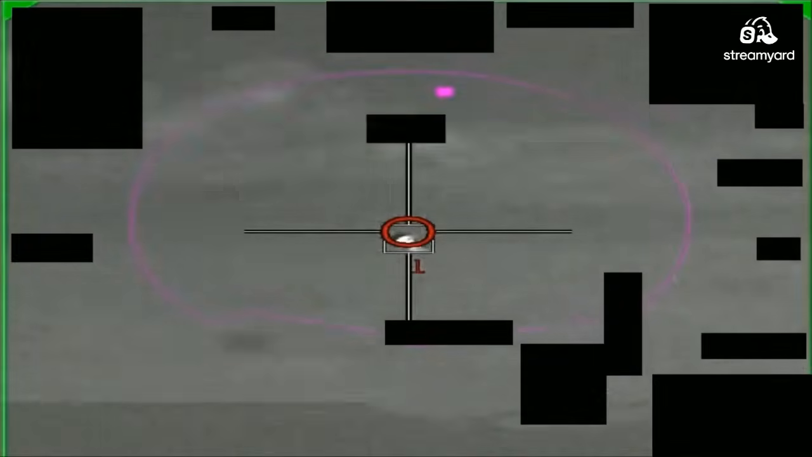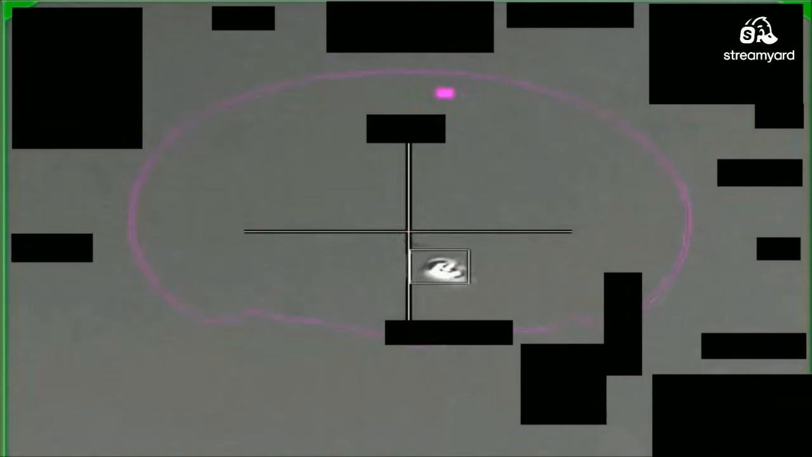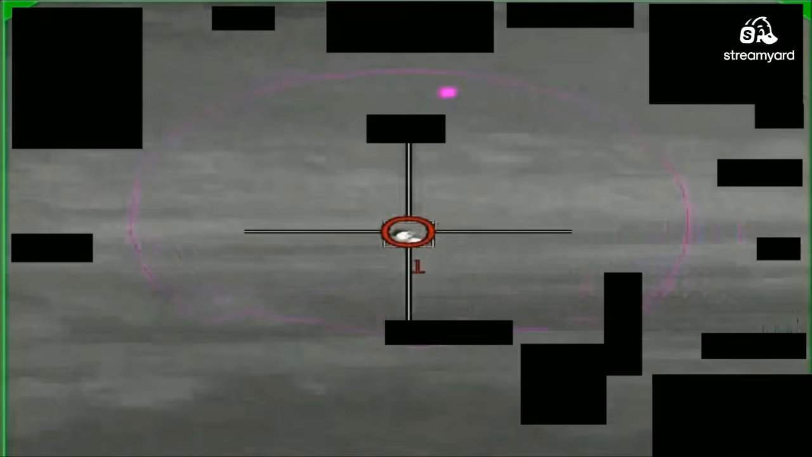Okay, maybe it's something stationary. We're passing over by. Can it be a boat? It's gone. I have no clue what that was all about. I would scrub this video.